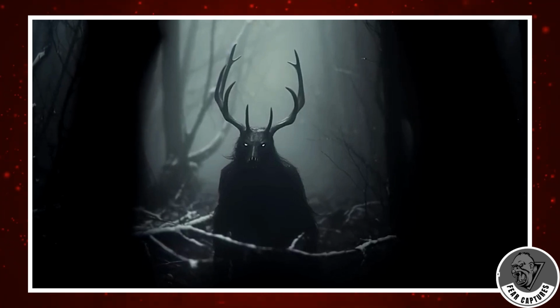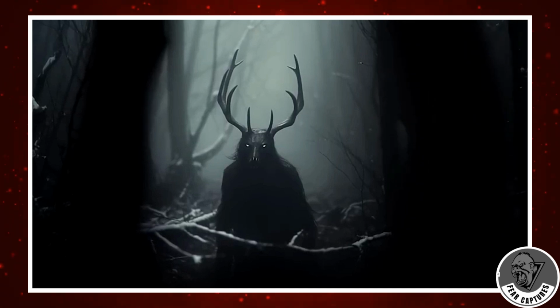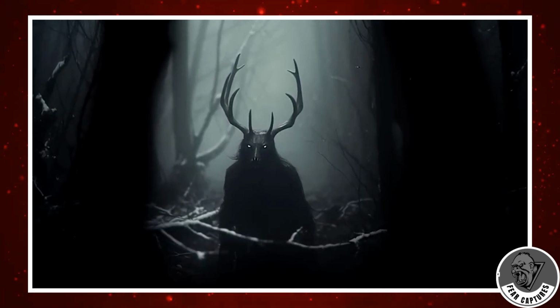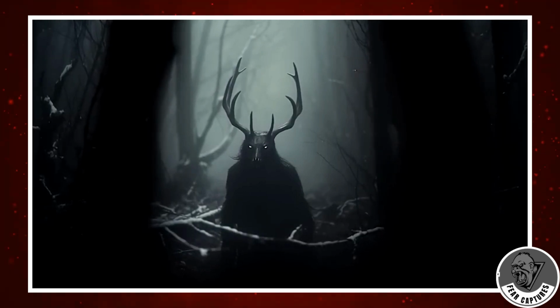A creature with deer-like legs, a skull head, and those eerie, glowing eyes. The stench was unbearable, and fear froze him in place. The creature looked at him, and Rick felt primal terror like never before. He'd faced tough animals, but this was different.